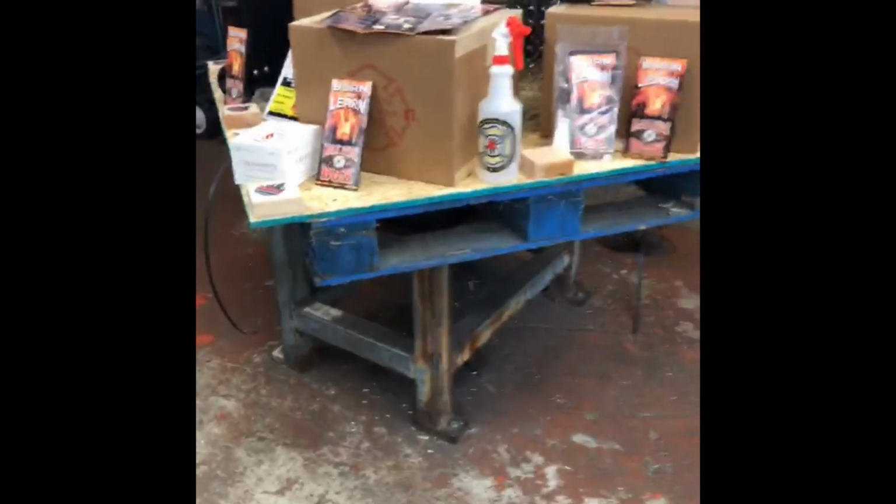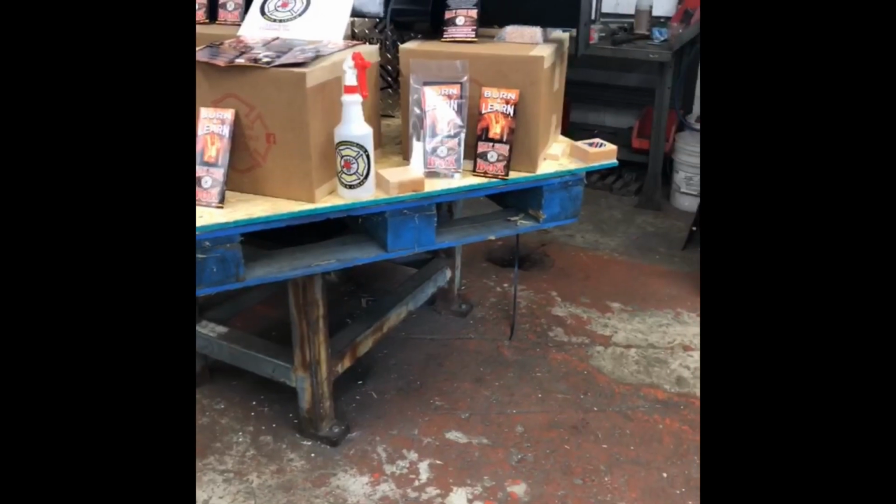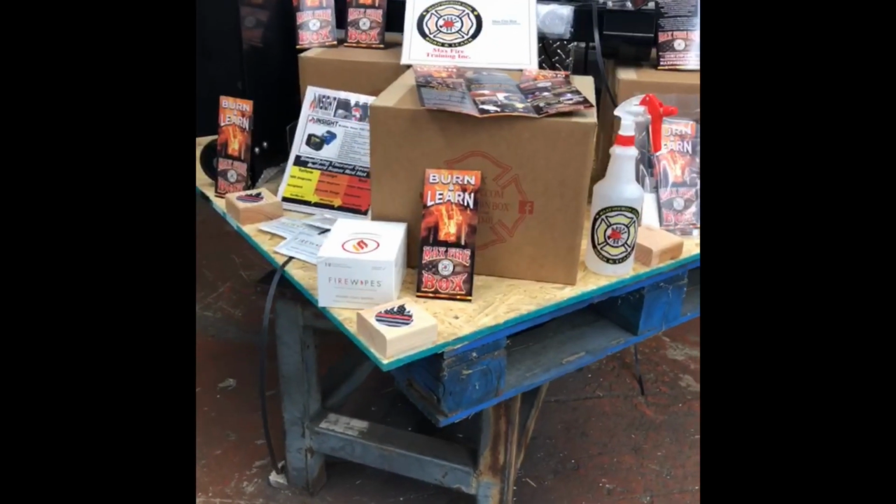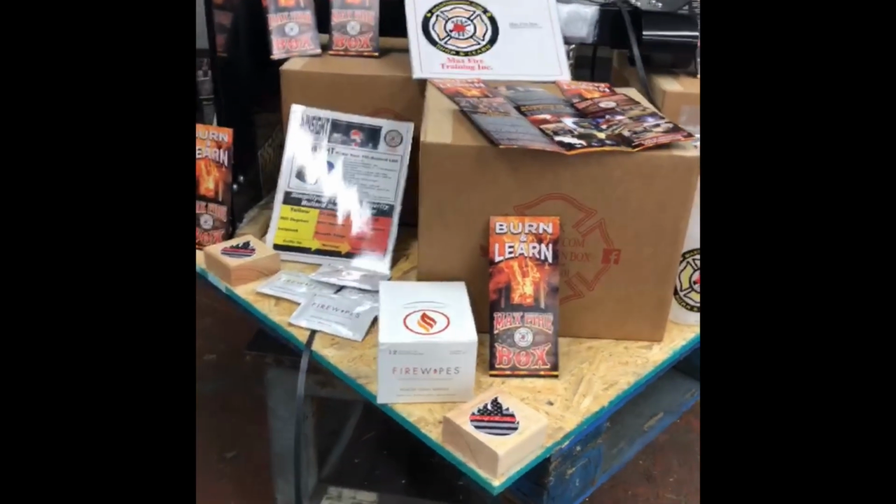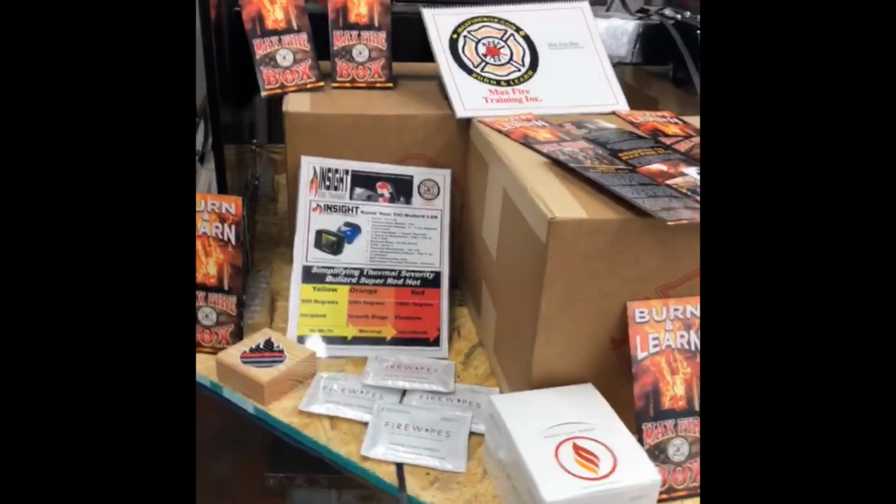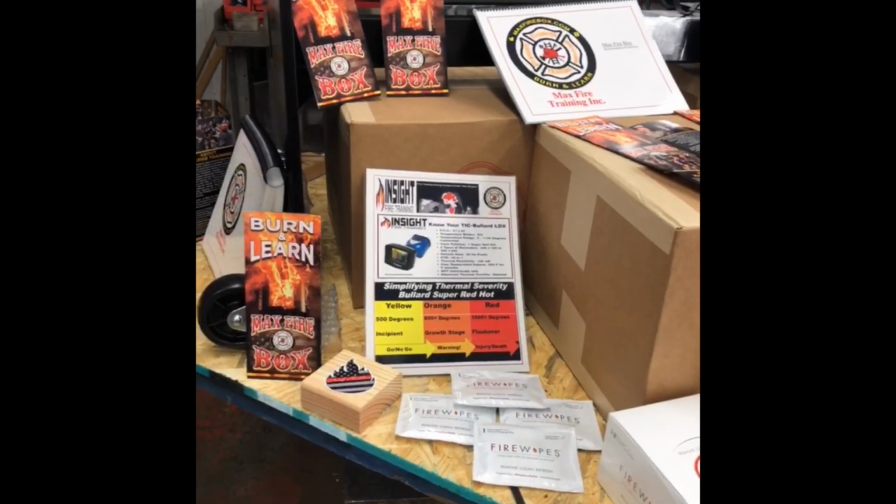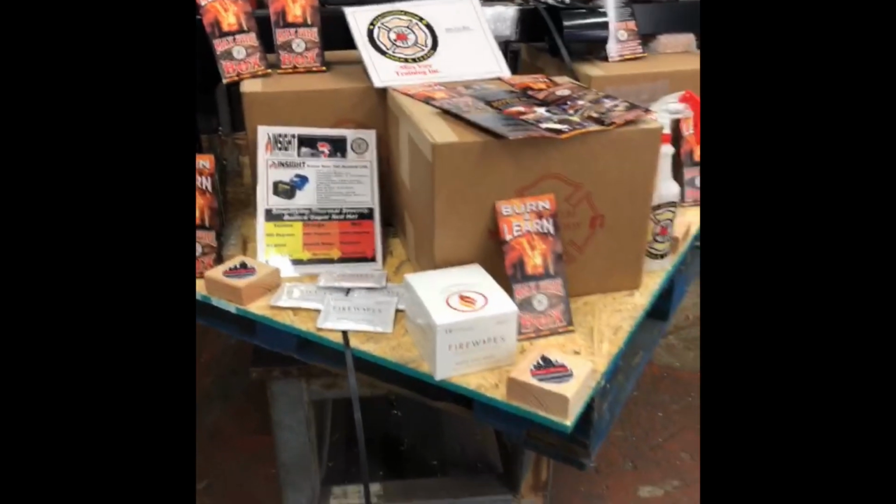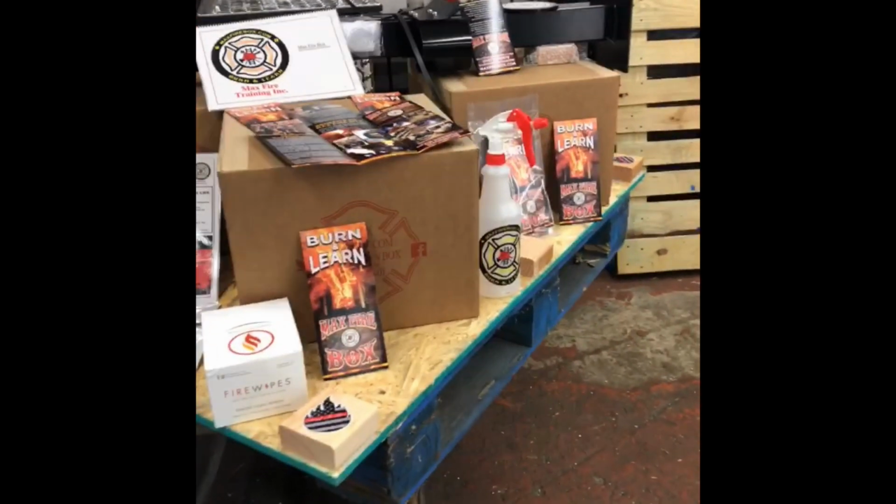Wanted to share with you what we have going here today because I'm super excited. Let me flip the camera here. Right here we have one Max Firebox crate getting ready for its road trip to Germany. This is going to a U.S. Air Force base in Germany. Super excited to be shipping this. Can't even explain how excited I am.